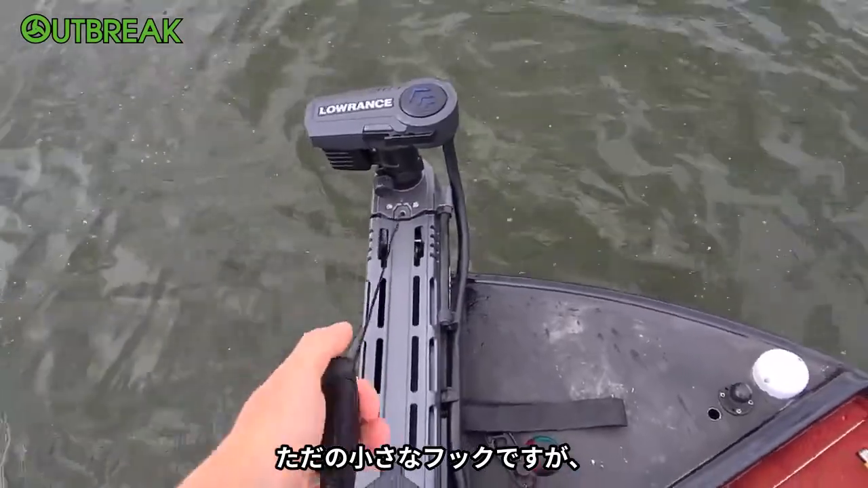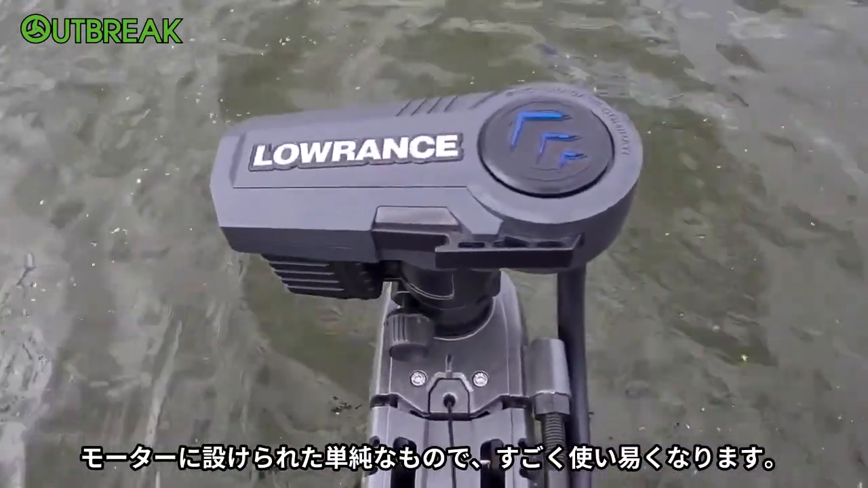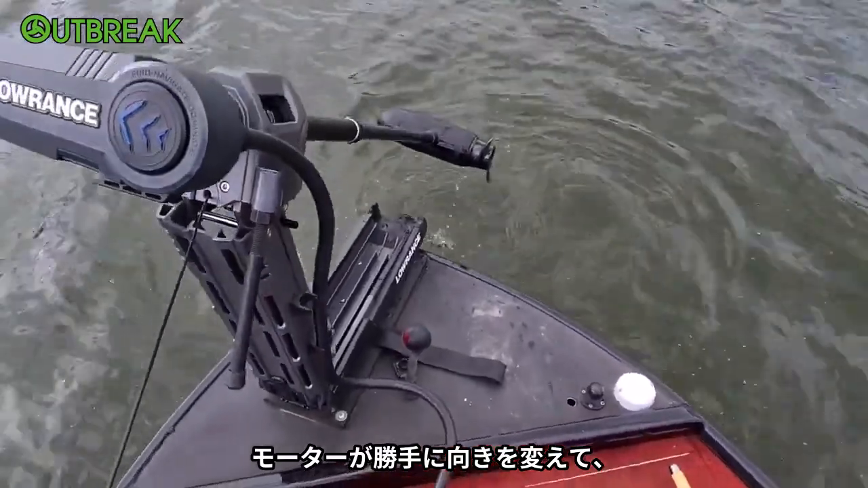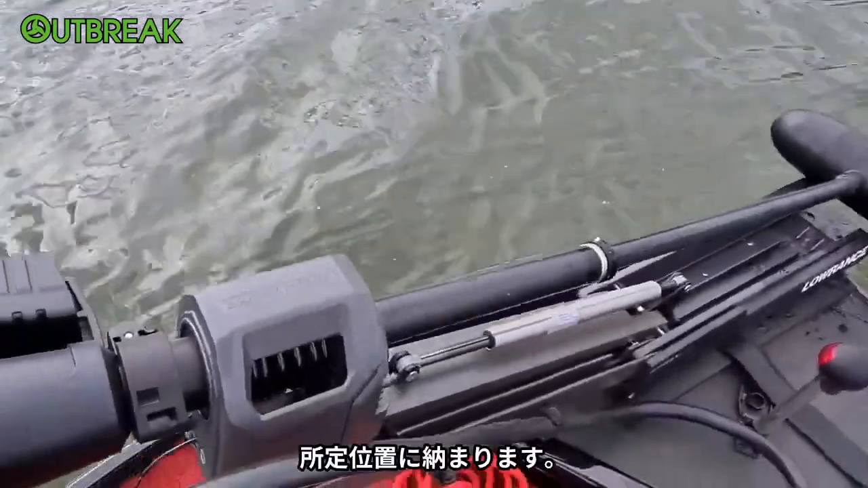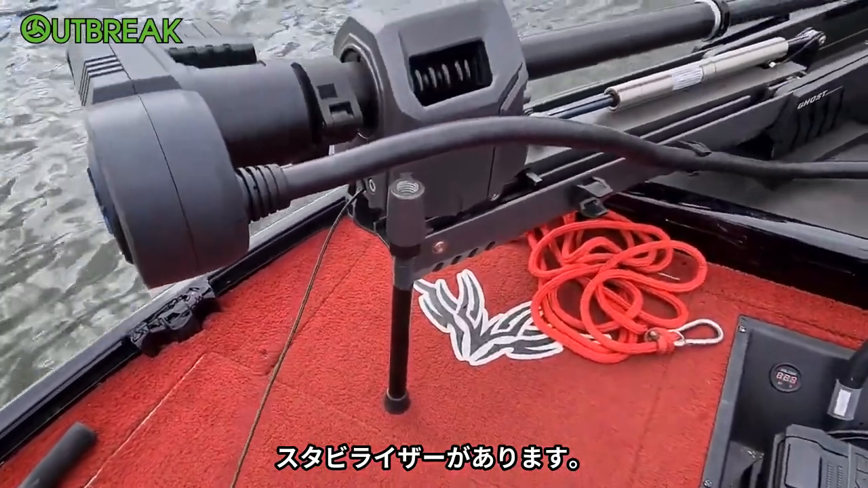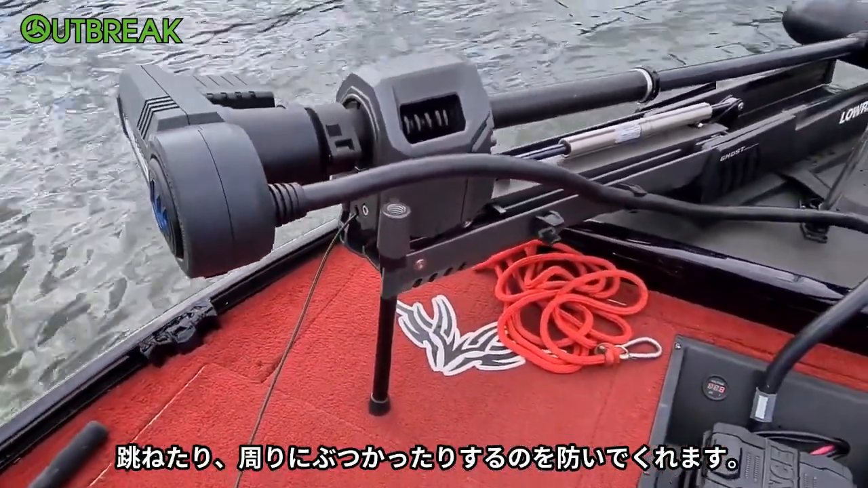So just that little hook that's on that motor, something so simple but yet so handy and easy to use. So back again, electric motor fixes itself up, the gas strut stops it from slamming down, and you just click it into place where it locks. It comes with this leg, the stability leg there, keeps it nice and firm, stops it from bouncing and crashing around.